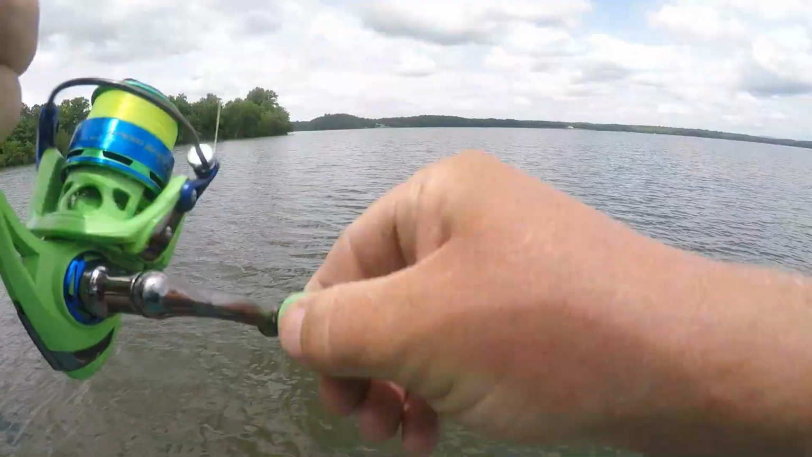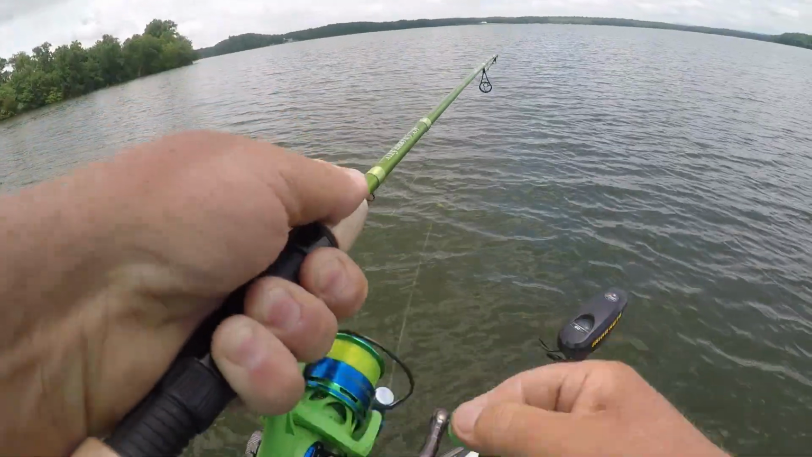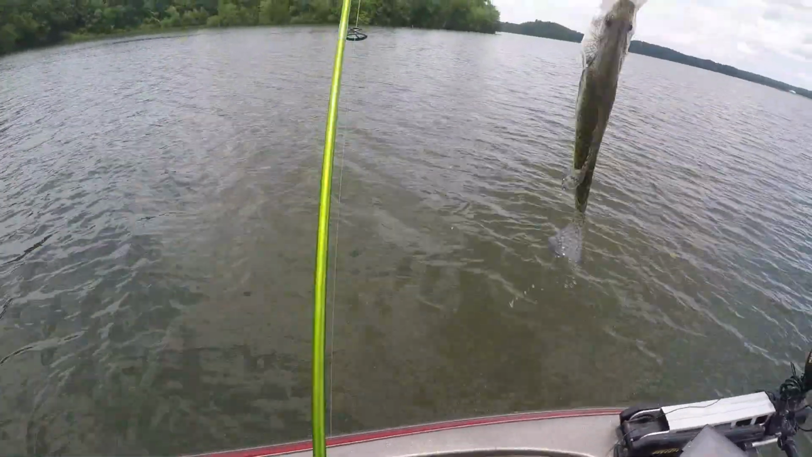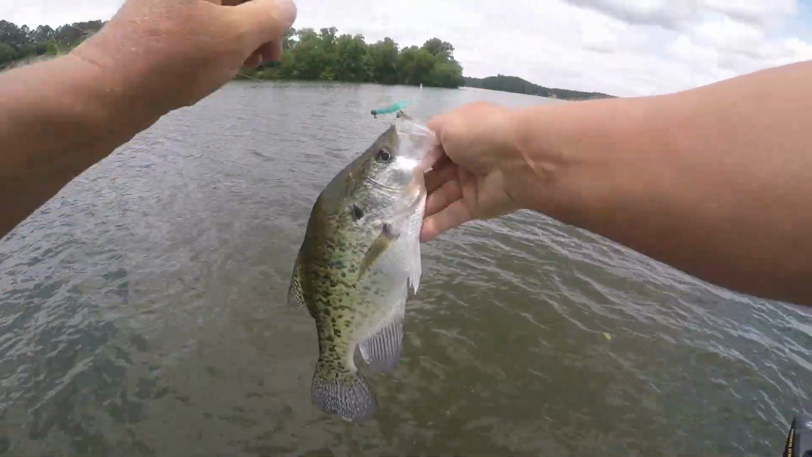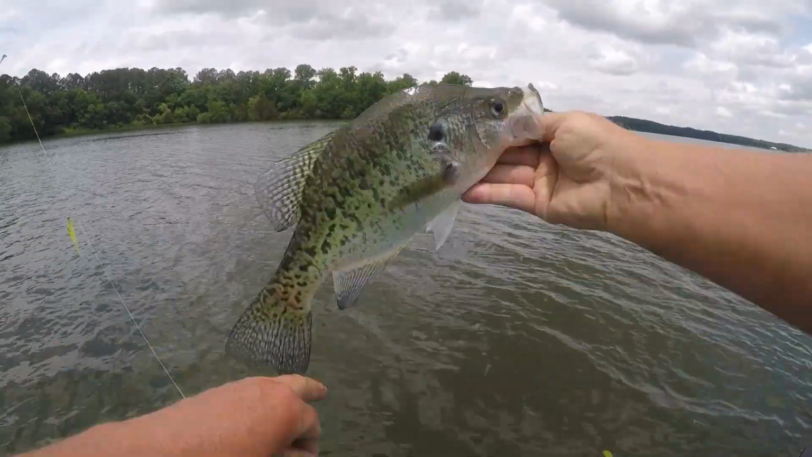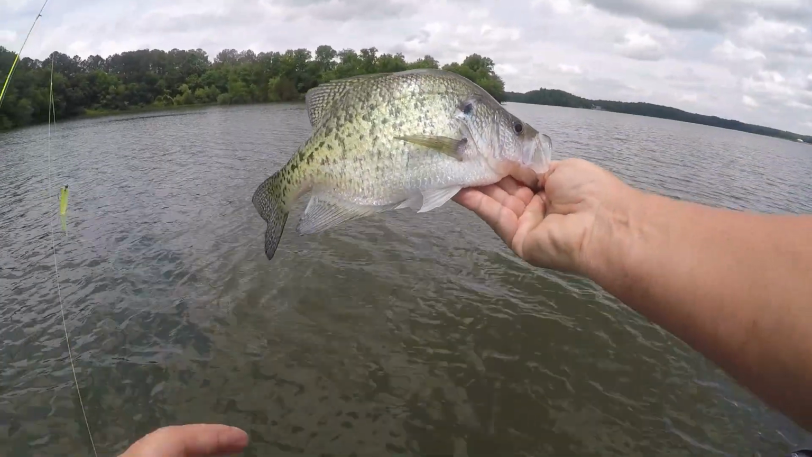There he is. Feels like a good one there. Yes, sir. That is a real good one. Yes, sir. That's probably a 13 to 14 incher. That one hit the bottom one again. Let's let that one go.